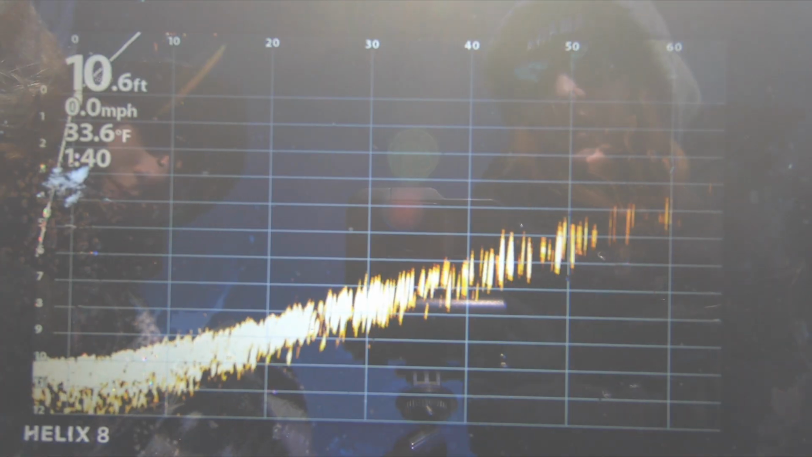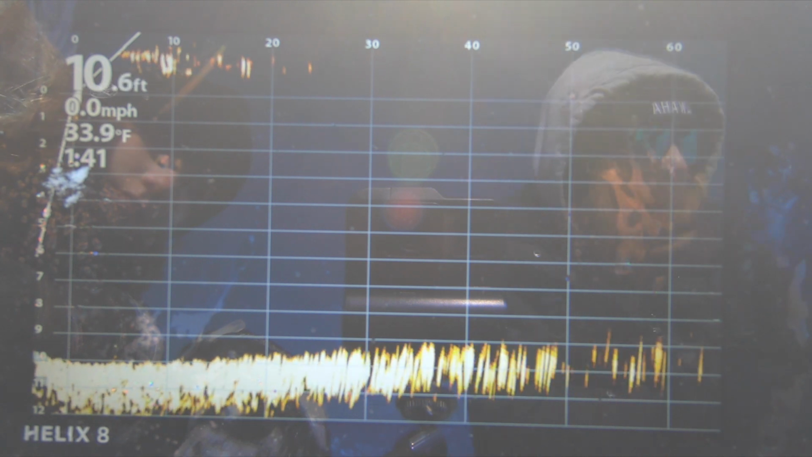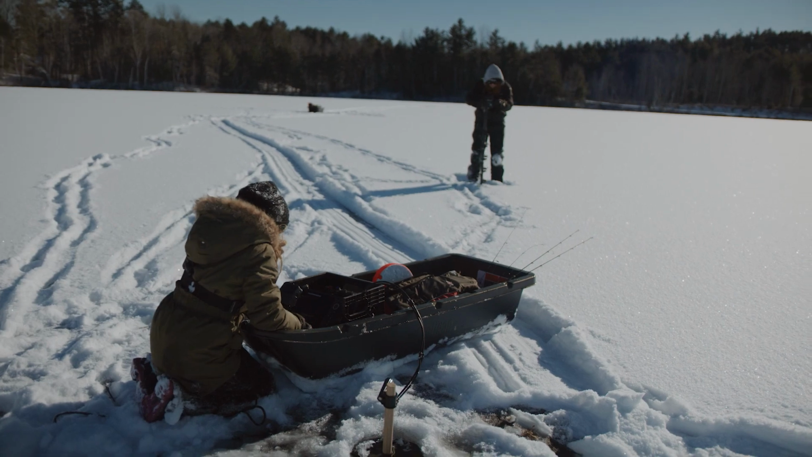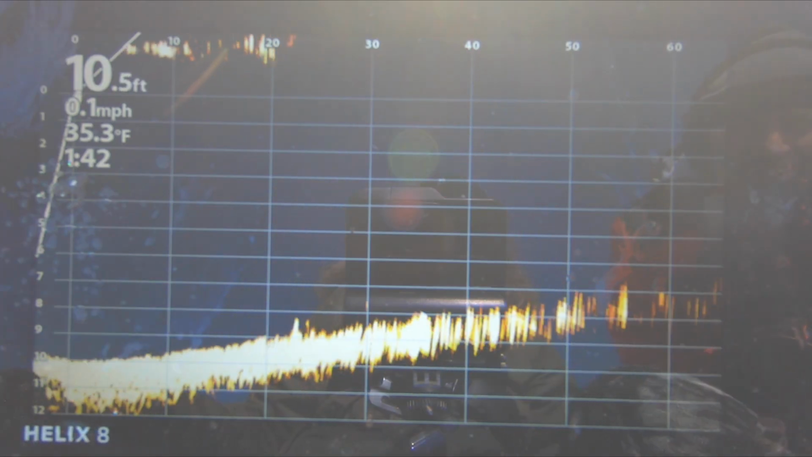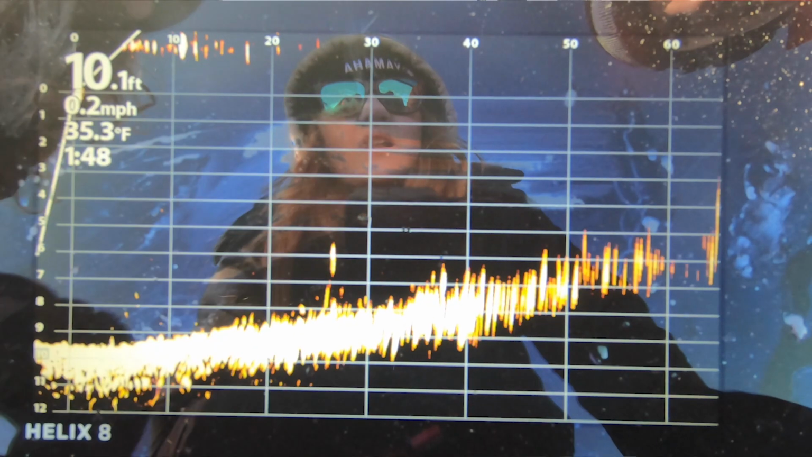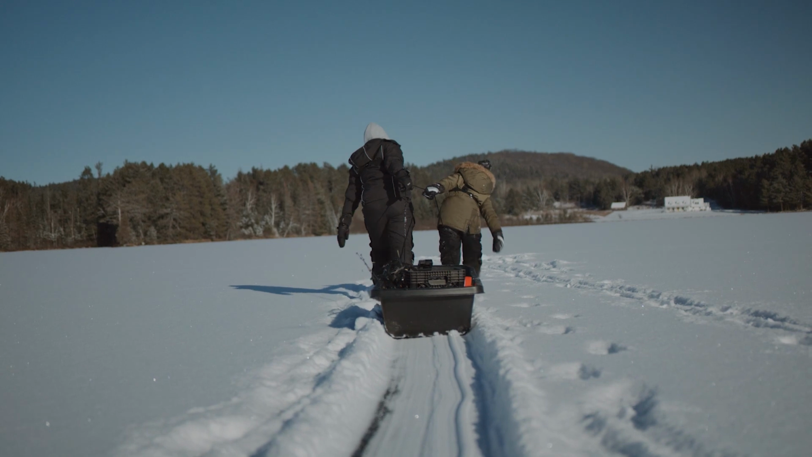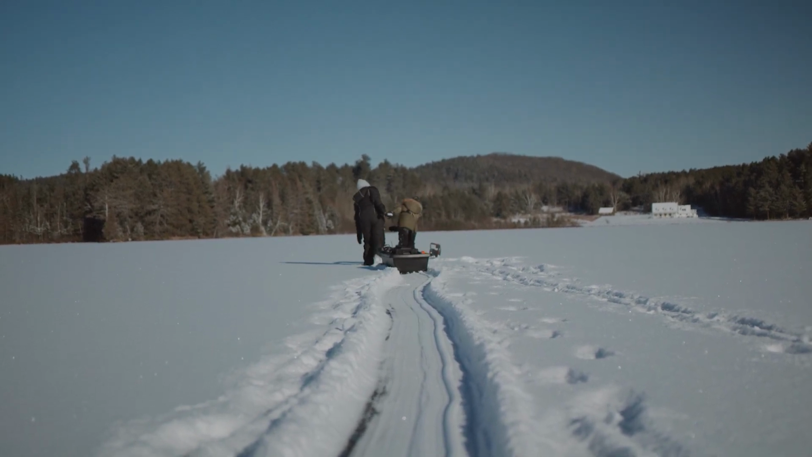Looks like it gets shallower that way. That way it gets deeper. You're exactly 20 feet there. It's just a big wasteland. Too heavy for you? Keep pulling, keep pulling. You rolling? Leg number 1, lots of ice, no fish. Time to go to leg number 2.